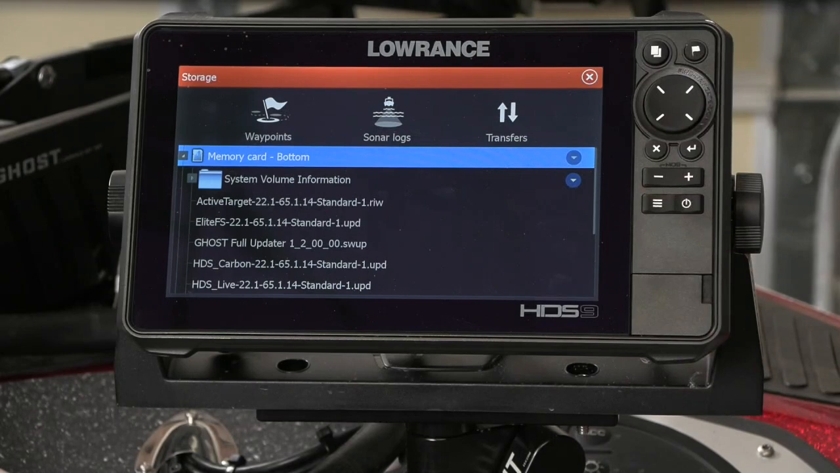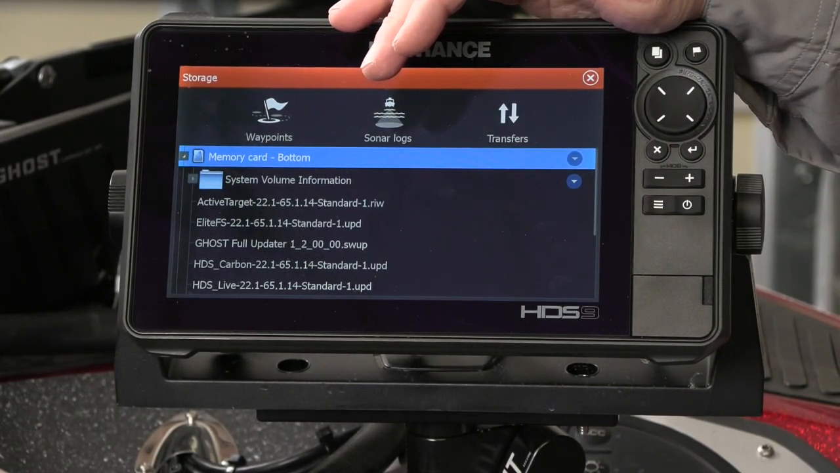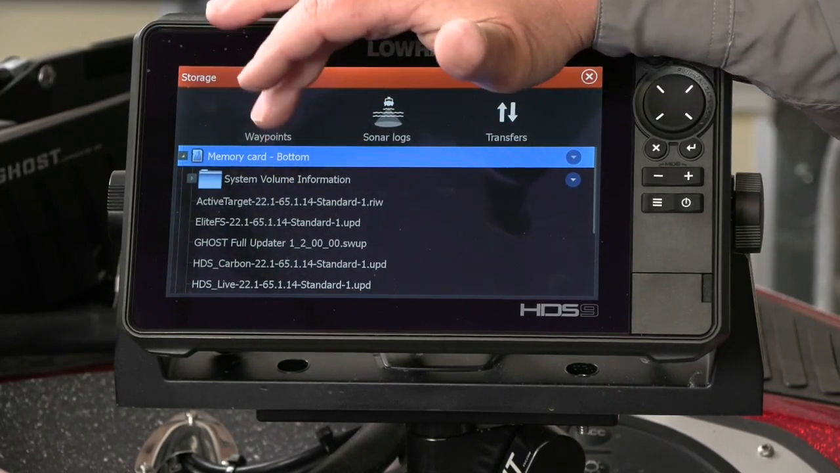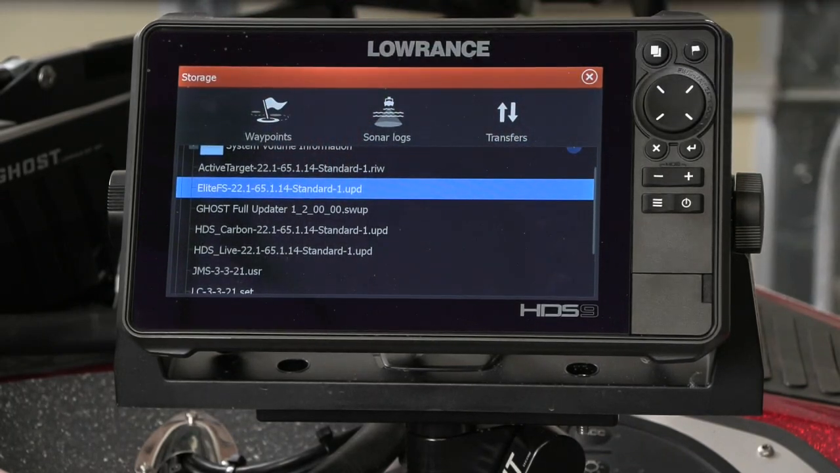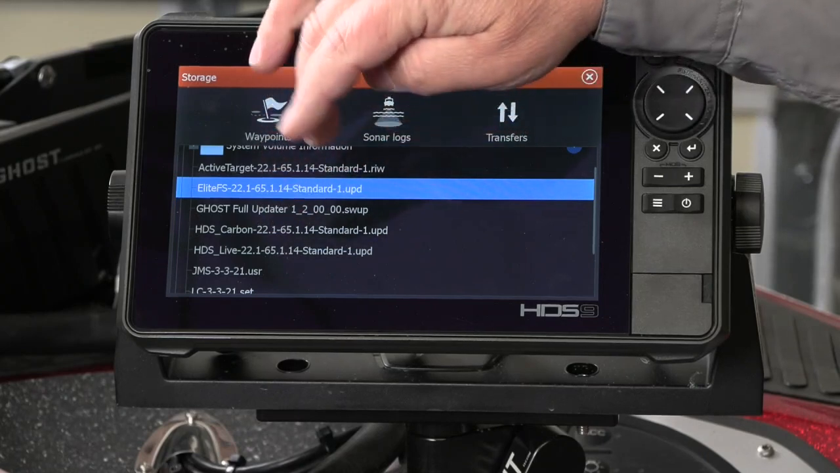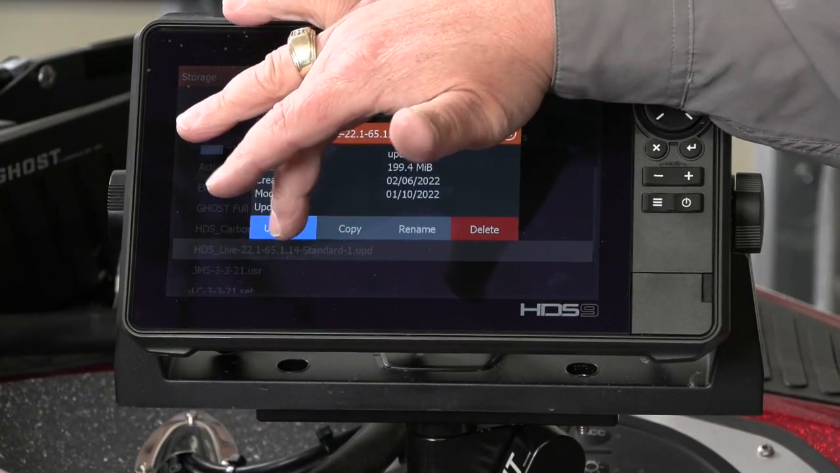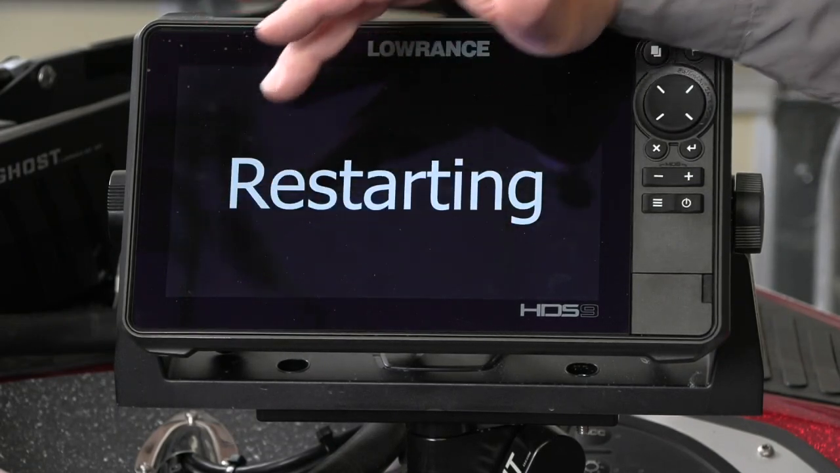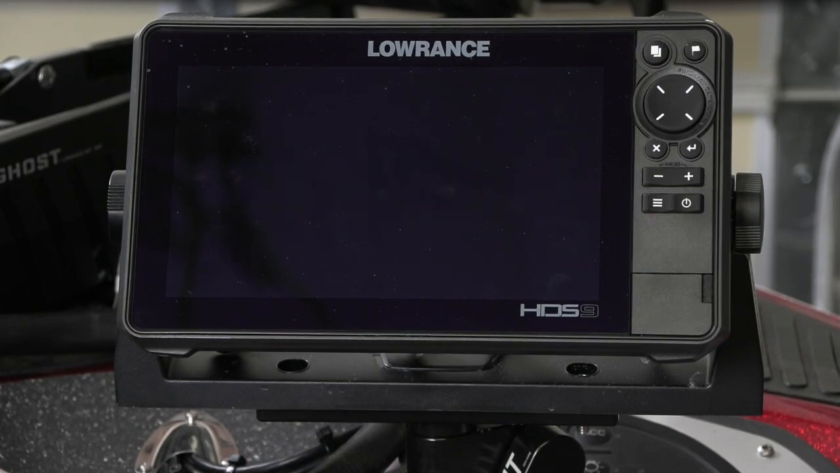Now, I usually have several updates on one card. That way I don't have to have a card for each unit that I might experience in the field to update. So this one, we're going to scroll down until we see the HDS Live right here, 22.1 software update. I'm going to touch that. It's going to ask me to update. I say yes. We're going to update this display, and I say okay. So now this unit's going to restart, and it's going to start installing that update on this unit.